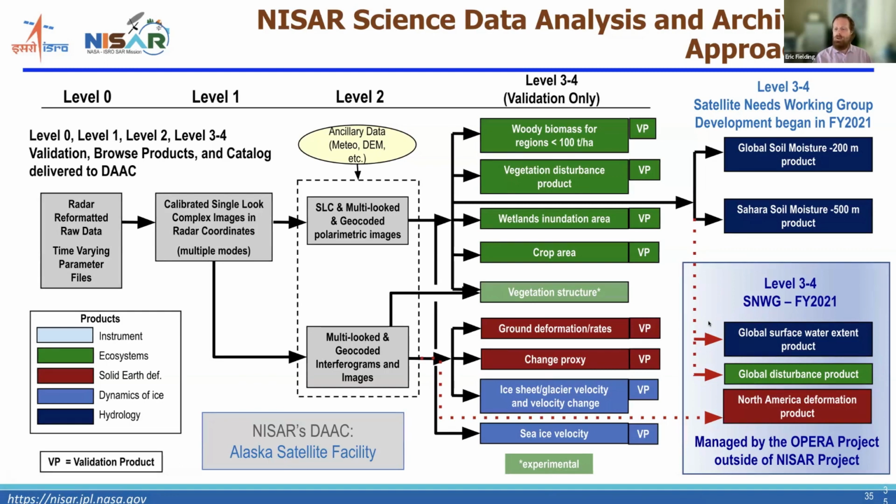Then there's the additional project that's called Opera. That's going to be discussed later. This is a separate project under NASA that was funded under NASA's Satellite Needs Working Group. The Satellite Needs Working Group said they wanted additional data sets, and NASA got funding from Congress to do these, and those are managed by the Opera project, which is separate